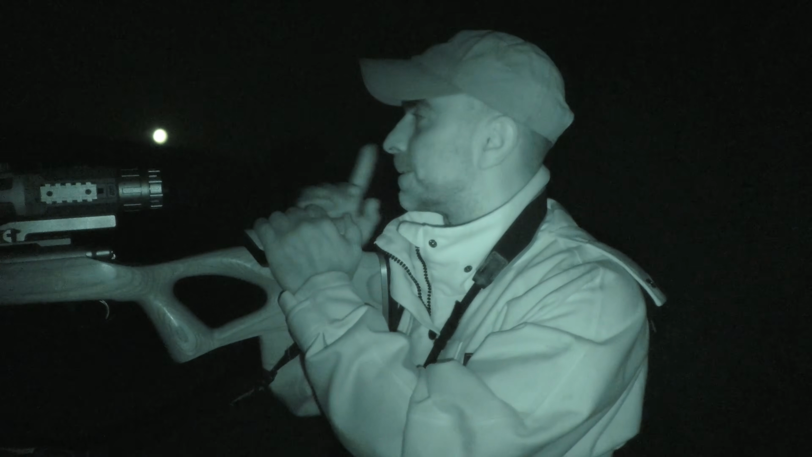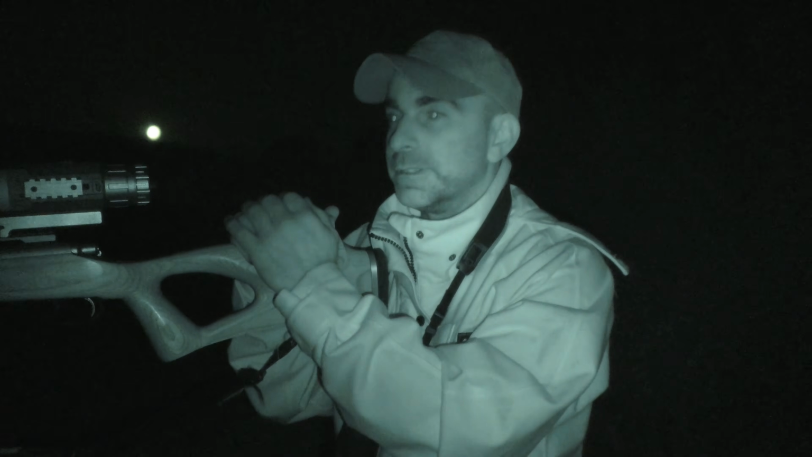Well, it definitely pays to come and stand on the edges of these fields when they've just been cut like this. These foxes are just really keen to get on it and nose around in all the grass cuttings. Shame about the midgy flies though. These things are everywhere.